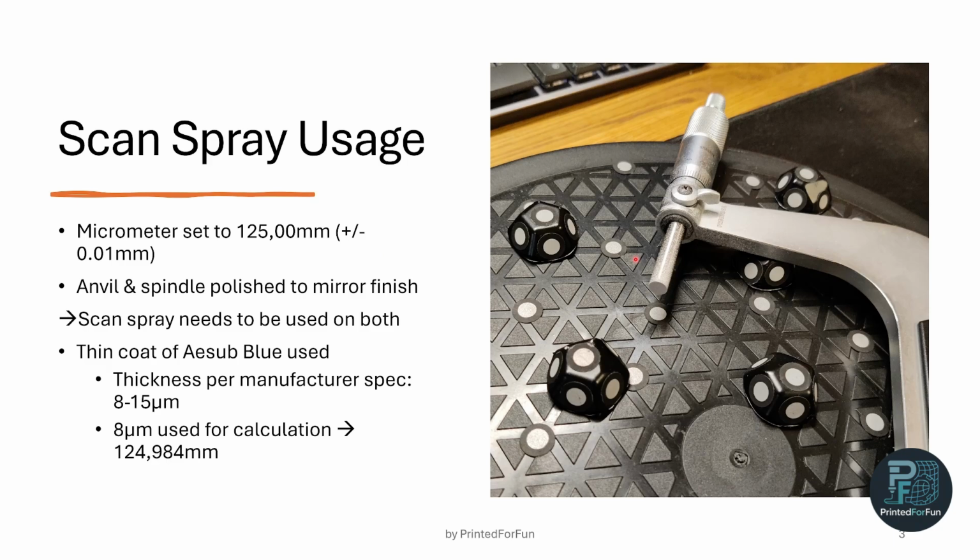For this I used a thin coat of SR Blue. This has a thickness of roughly 8 to 15 micrometers as per the manufacturer specs. So I subtracted 2 times 8 micrometers from the 125 millimeters to come out to 124.984 millimeters as our nominal.